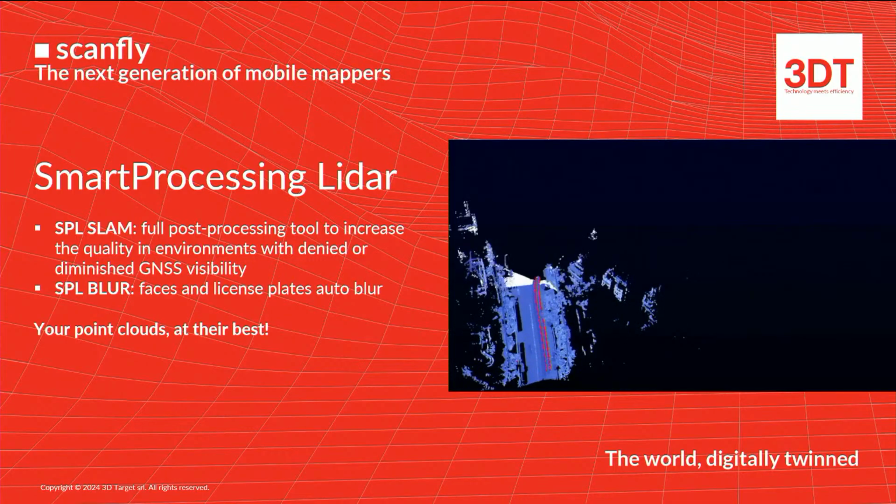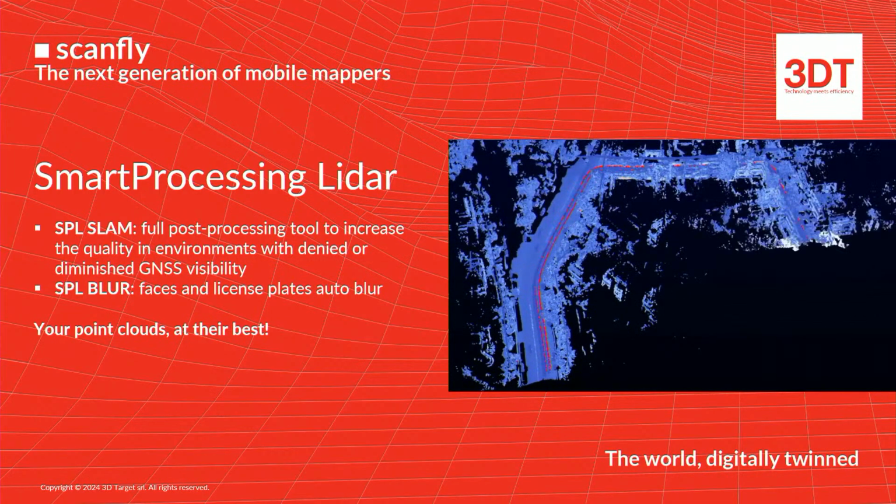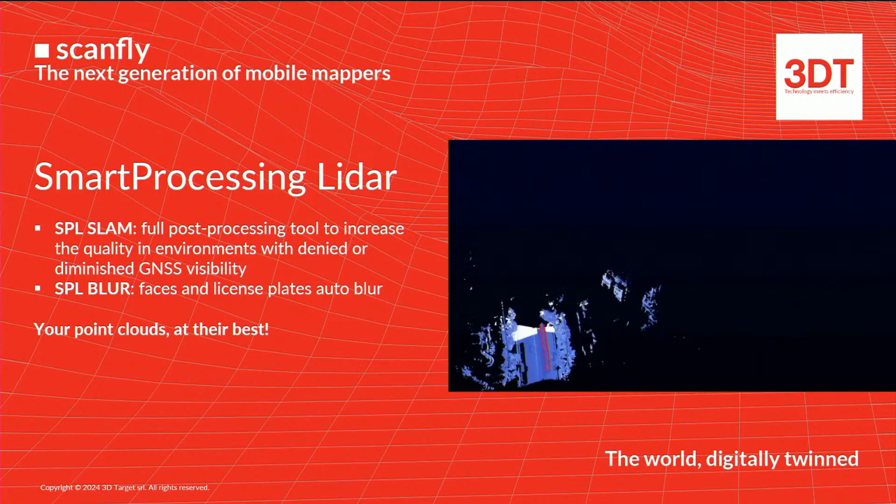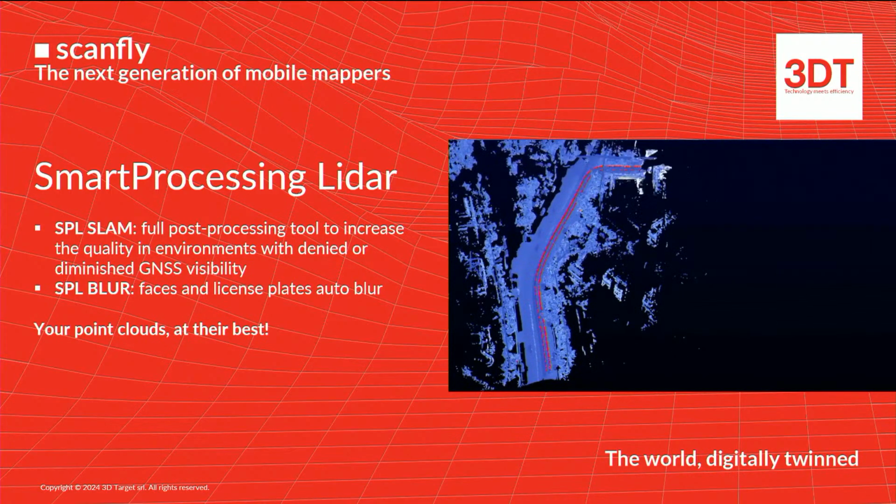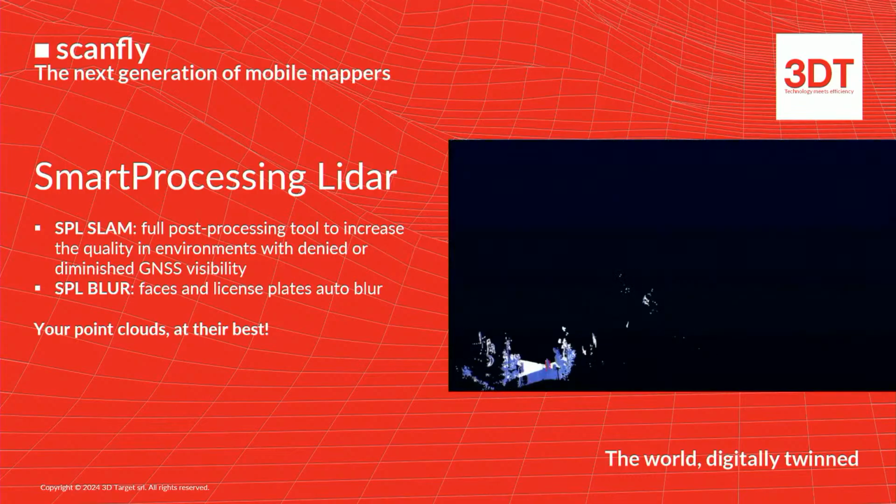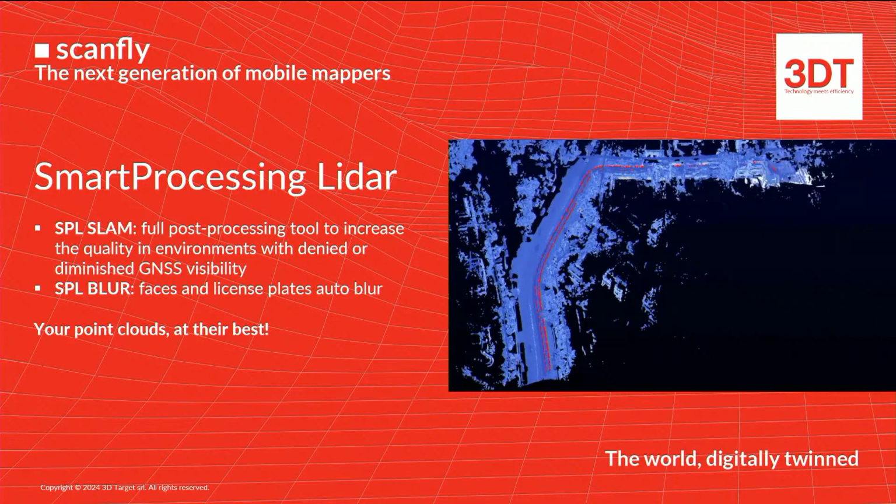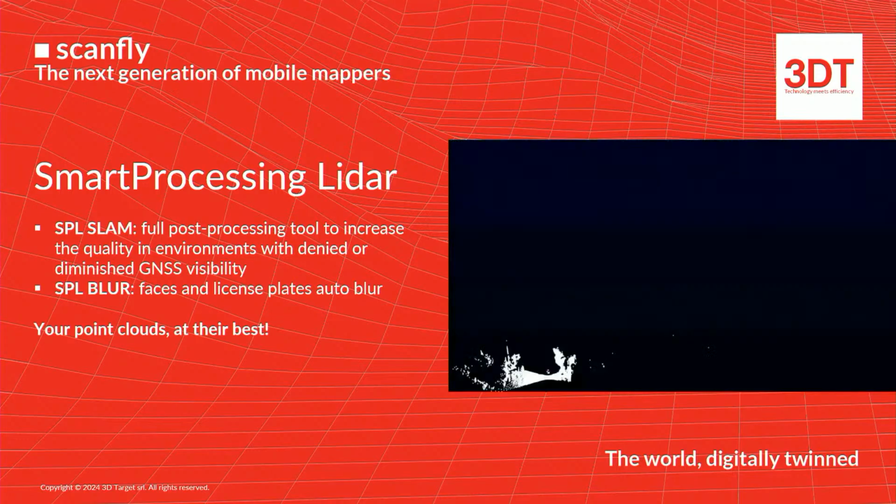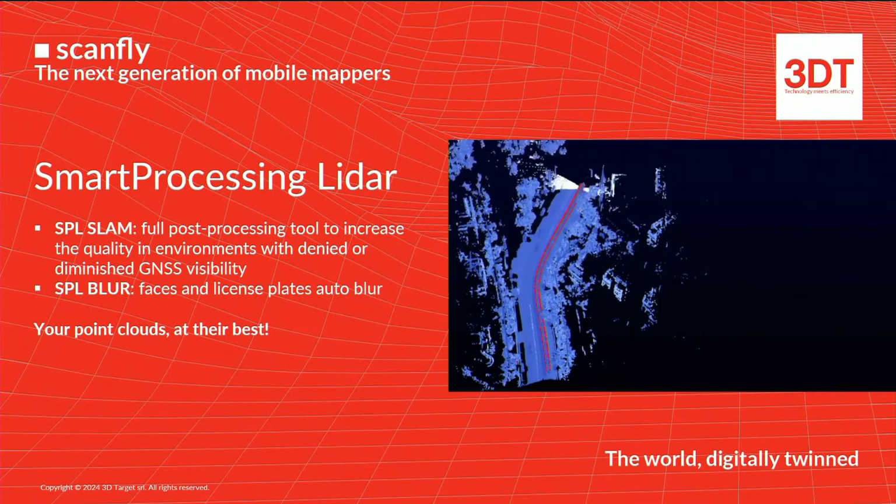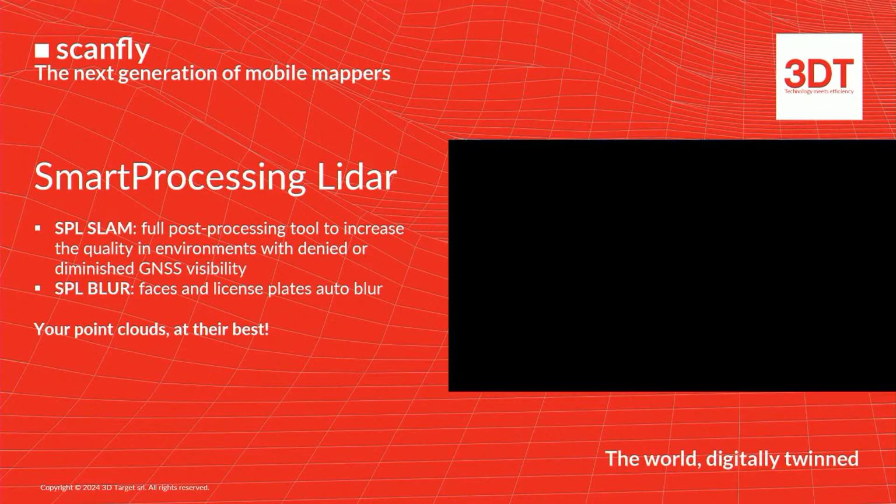We also do SLAM. We offer SLAM as an option. It's a post-processing tool that enables you to achieve better accuracy in harsh environments when you have a poor GNSS signal. We do blurring, face and license plate auto blur. There are a lot of privacy rules coming in Europe, in the US, all over the world. So we provide that tool.